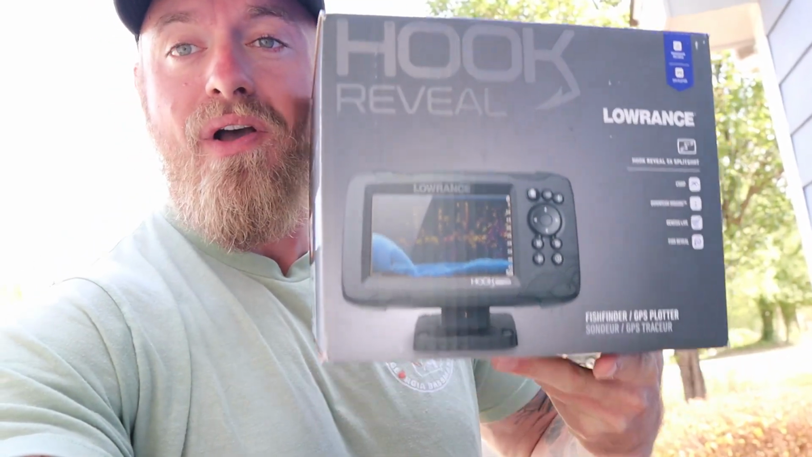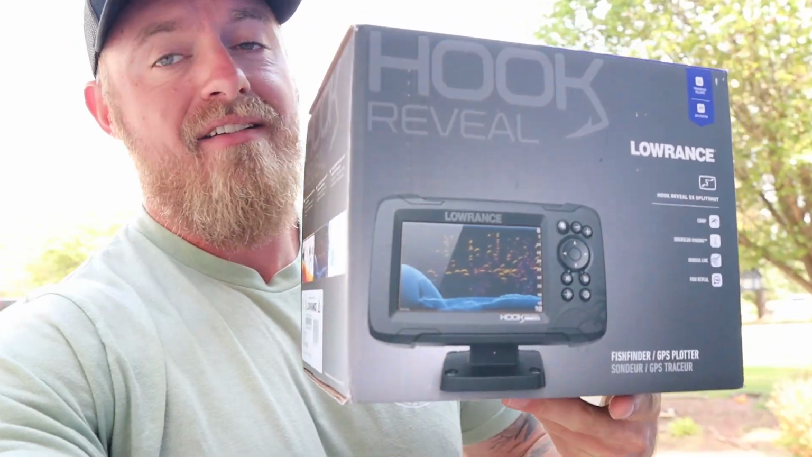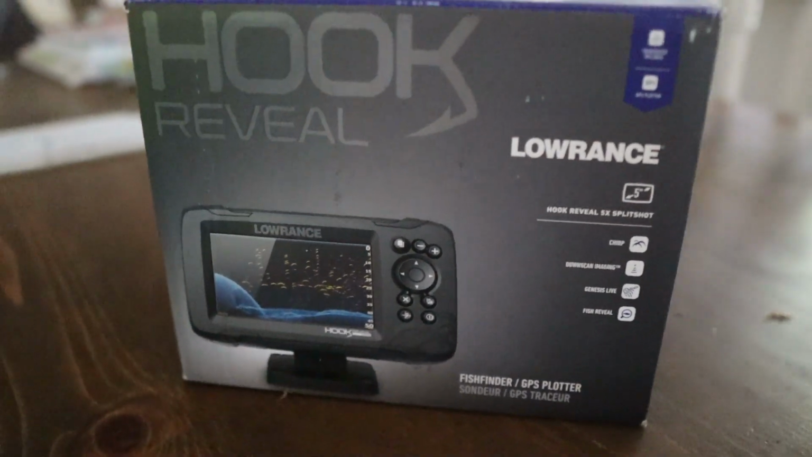Just got this brand new Hook Reveal 5-inch screen fish finder off Amazon. We'll see if we can get any big mouth bass with it, and if anything, try to find some crappie, yellow bass. I am not the best electronics guy. I've been fishing for 25 to 30 years. I basically just go off bass tactics and a little bit of knowledge, old school type stuff, but a fish finder can't hurt. It's obviously not a graph, or a live scope, and I'm not even saying I'd know how to use a live scope if I got it, because I wouldn't. But let's go ahead and get this thing on the kayak, get out there to the lake. We'll see you guys in just a second.